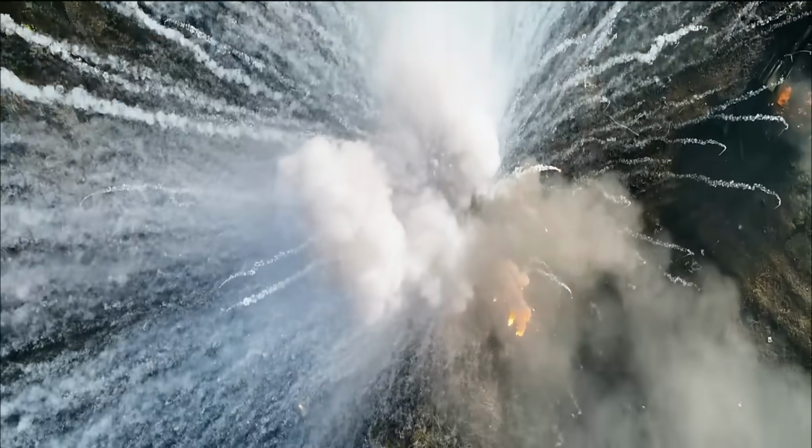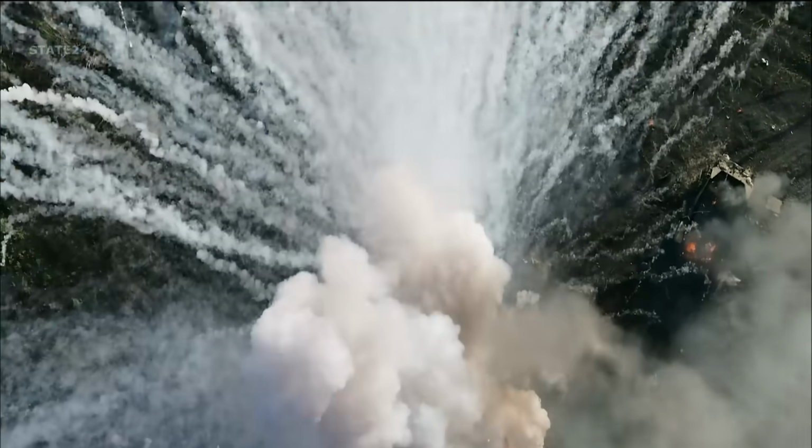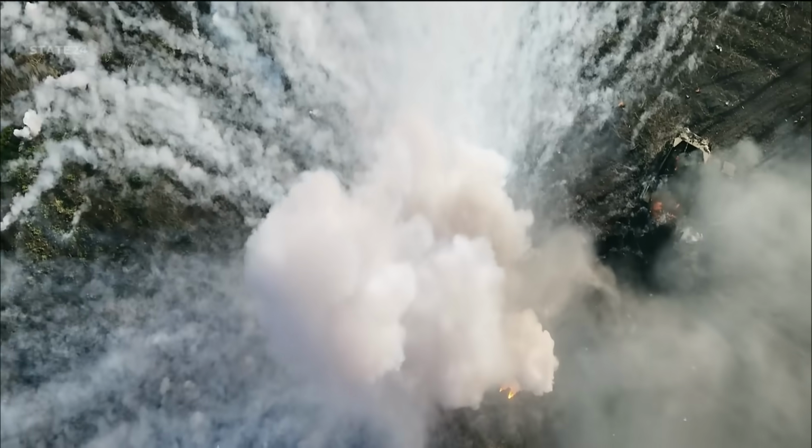In this operation, in which all vehicles were destroyed, 20 Russian soldiers lost their lives.